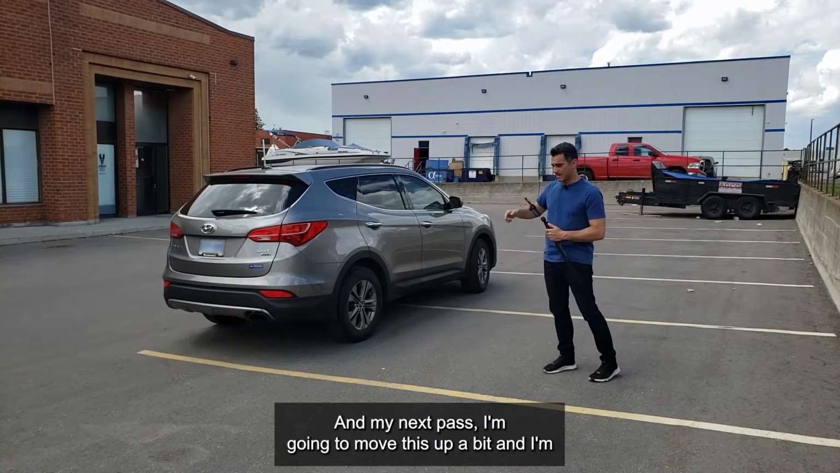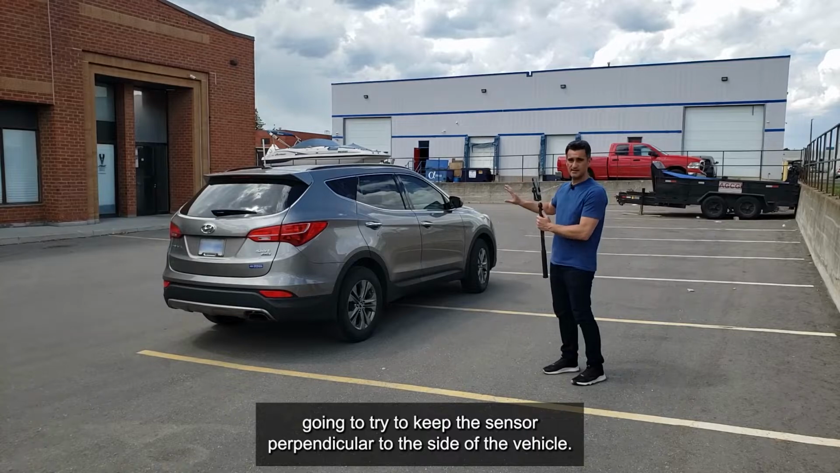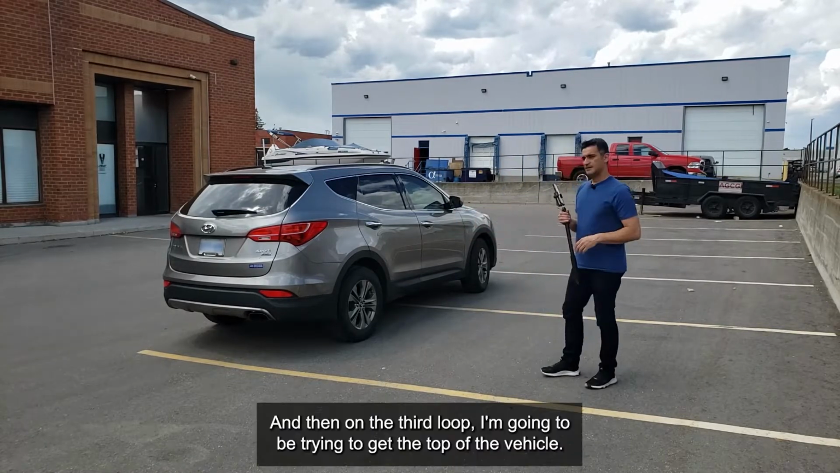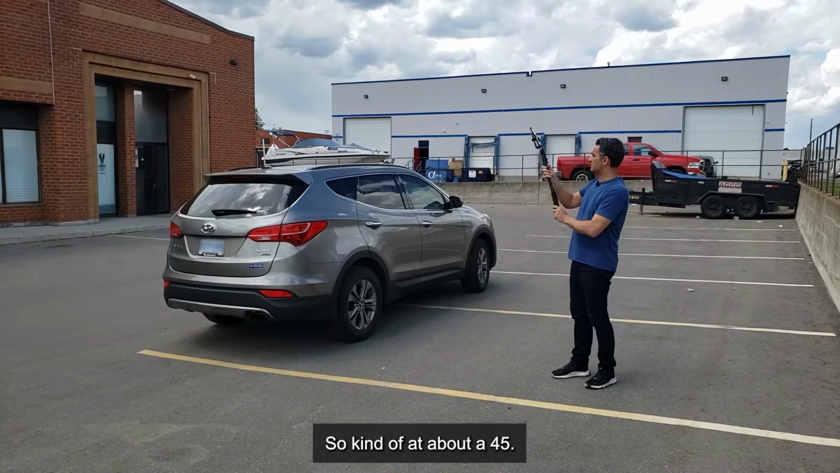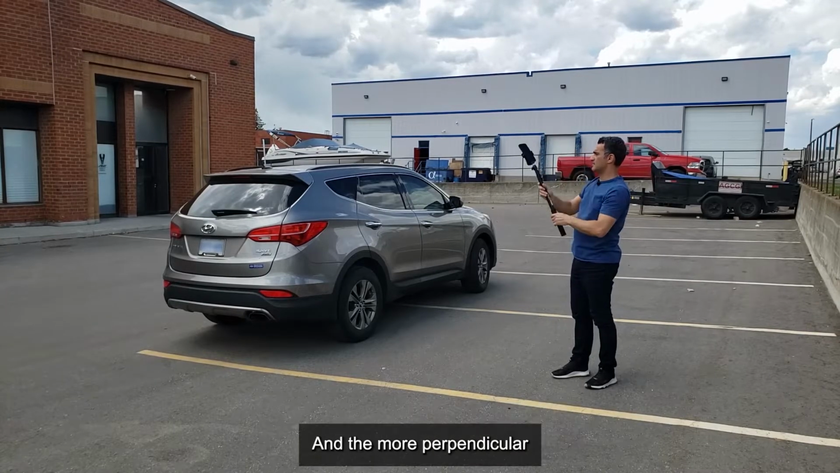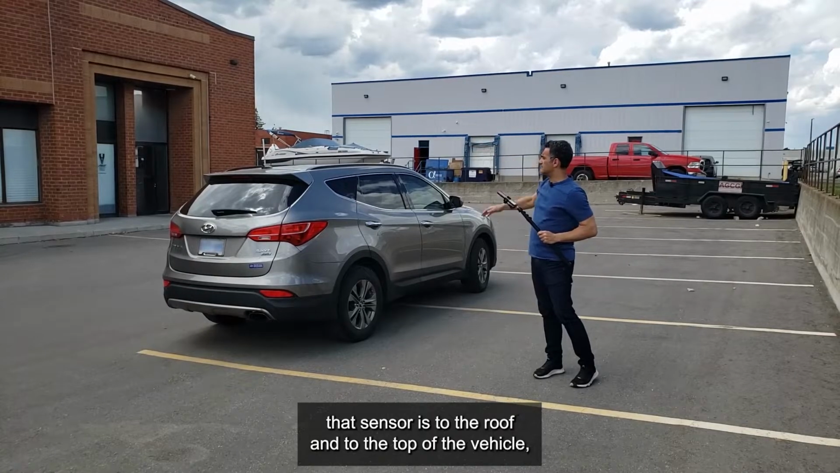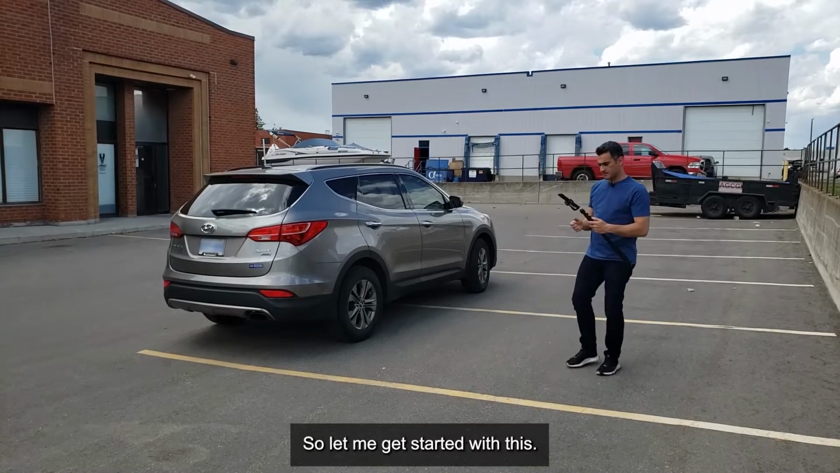On my next pass, I'm going to move this up a bit, and I'm going to try to keep the sensor perpendicular to the side of the vehicle. So I'll do a loop all the way around like that. Then on the third loop, I'm going to try to get the top of the vehicle, at about a 45, but every now and then I may tilt this down a bit more. The more perpendicular that sensor is to the roof and to the top of the vehicle, the better. I should be able to get more data. So let me get started with this.